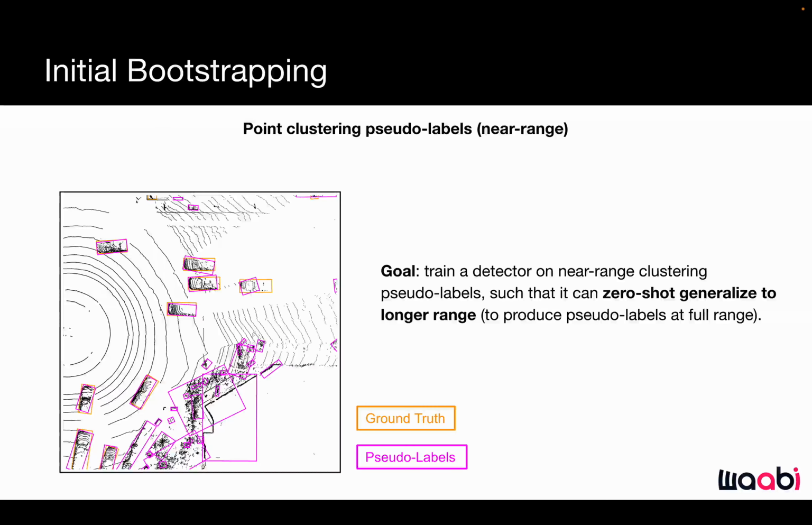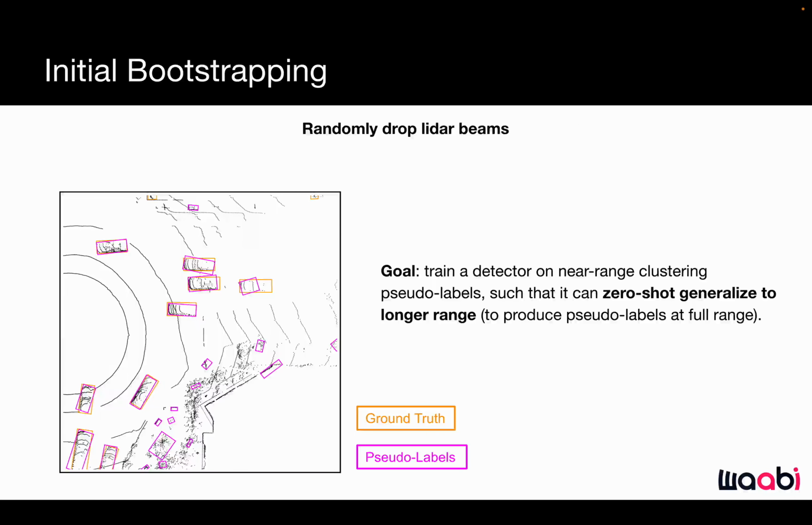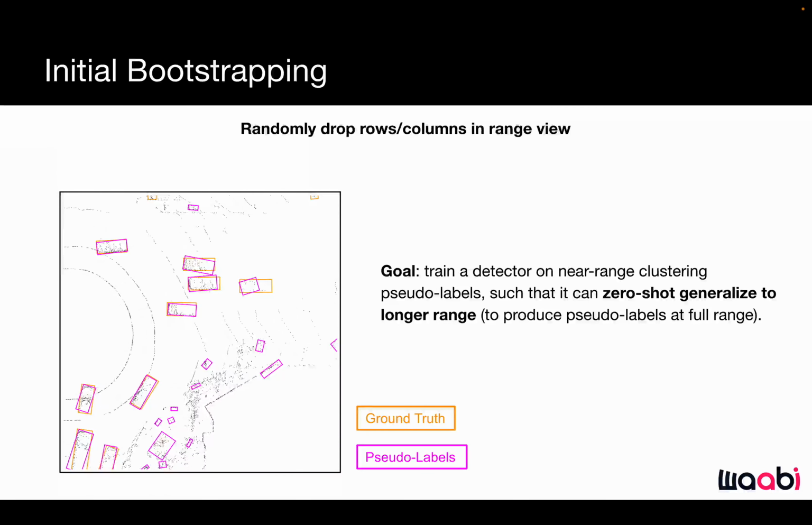Our goal in initial bootstrapping is to train a detector on near-range clustering pseudolabels only, such that it can zero-shot generalize to longer range before the self-improvement process starts. We use unsupervised tracking to filter out temporally inconsistent tracks from clustering pseudolabels. And then we design a data augmentation to mimic the LiDAR sparsity in the long range by randomly dropping LiDAR beams. We enhance this data augmentation by dropping rows and columns in the range view as well.